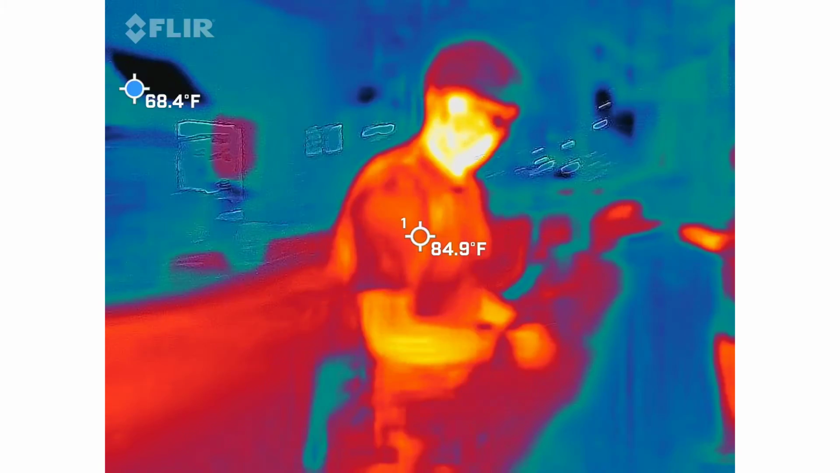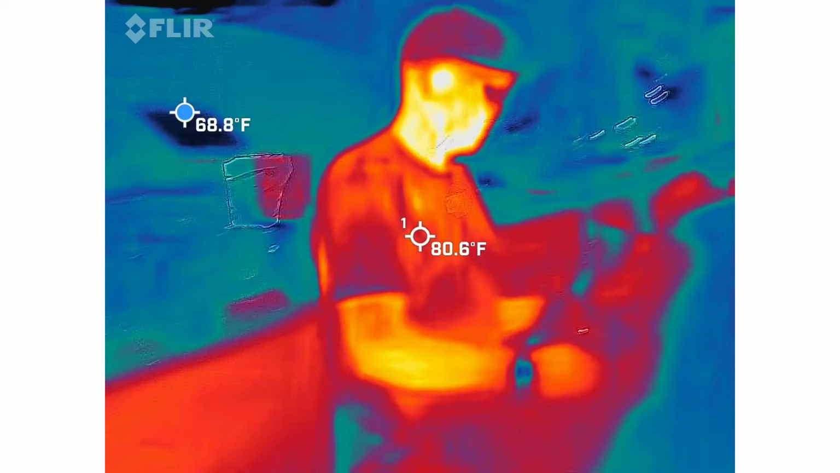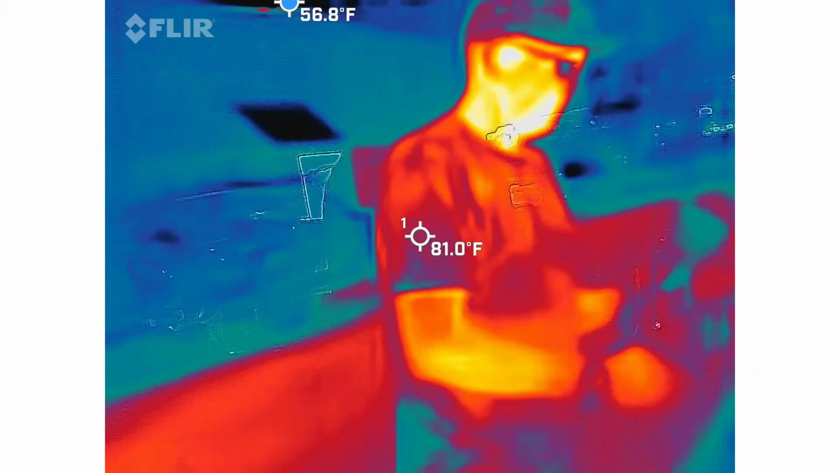We're going to get both cameras going just so we can get them done and over with and out into the open. Perfect. We're up and running.